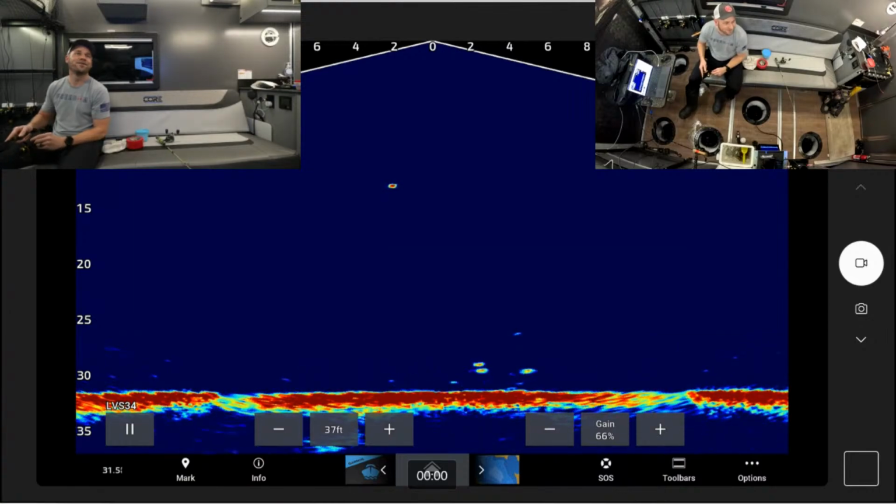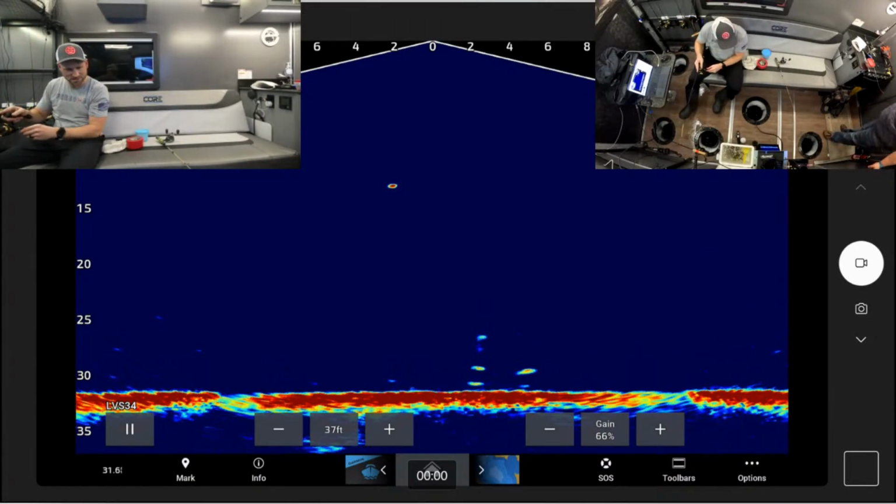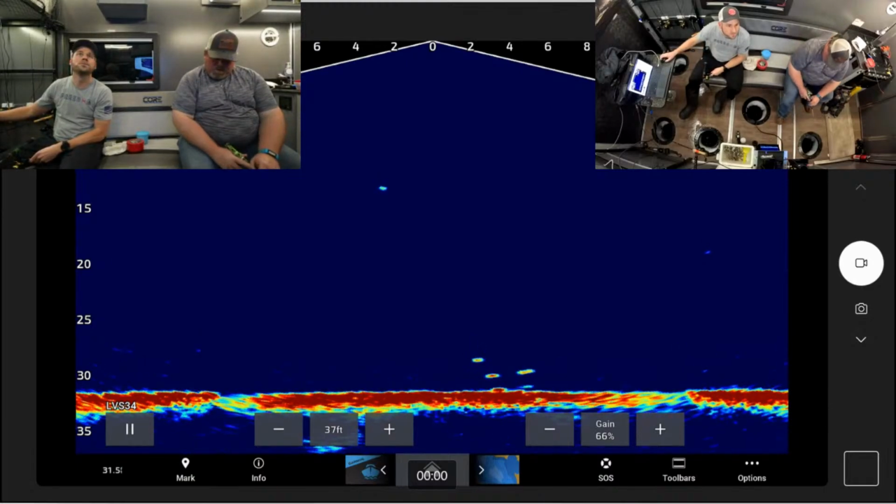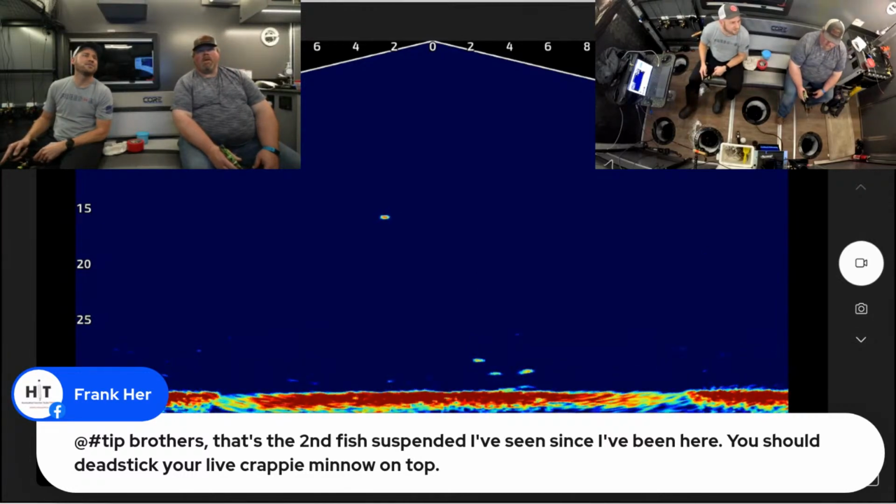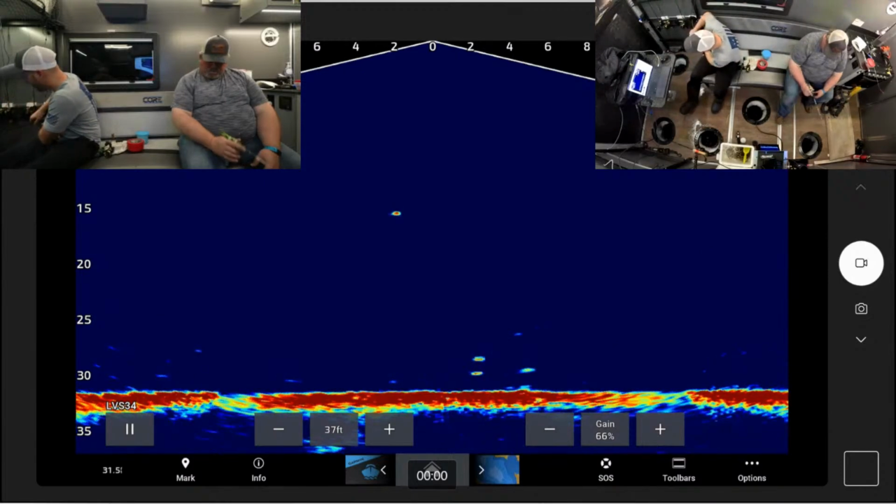Oh, here we go. Here we go. There we go. Oh, he's off. Those must just be dinks. There's little dinks down there. Frank is saying tip. That's the second fish suspended I've seen since I've been here. You should dead stick your live crappie minnow on top. That's actually a good idea. I'll do that. We've got 2 of them, so I'll bring both up a little ways.